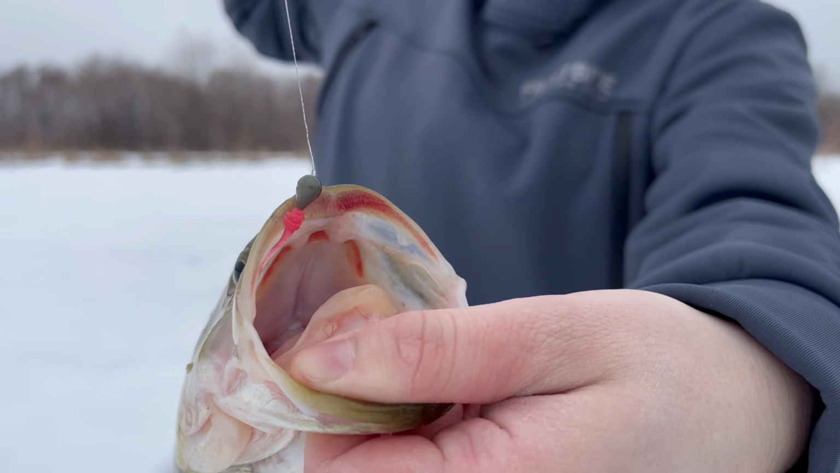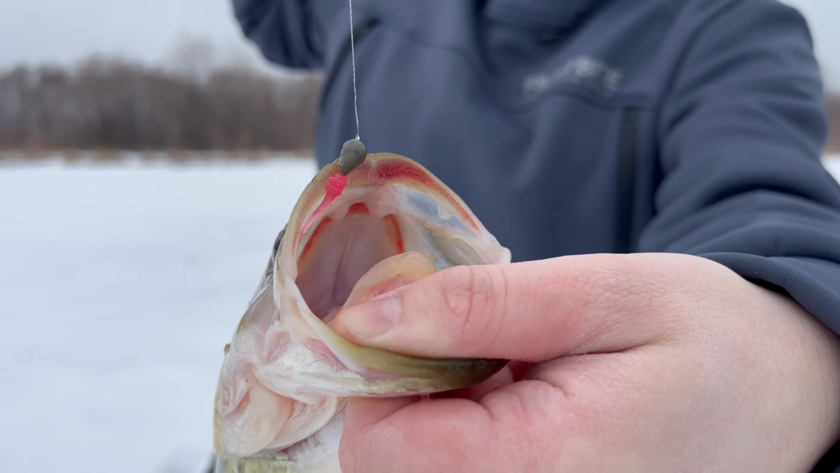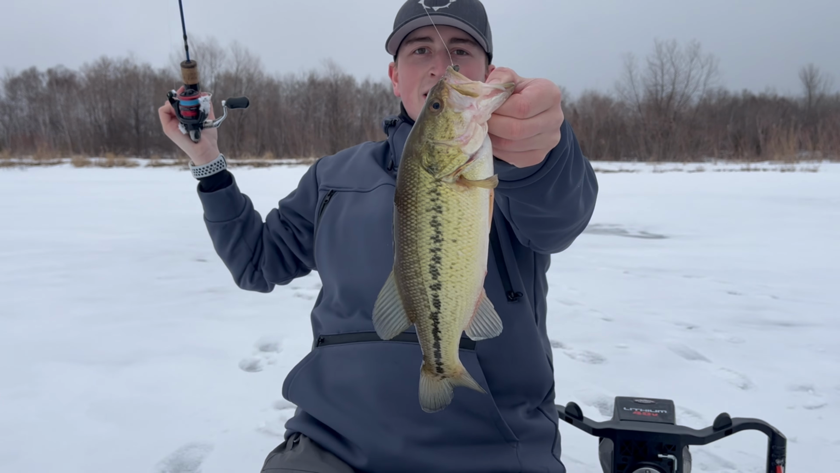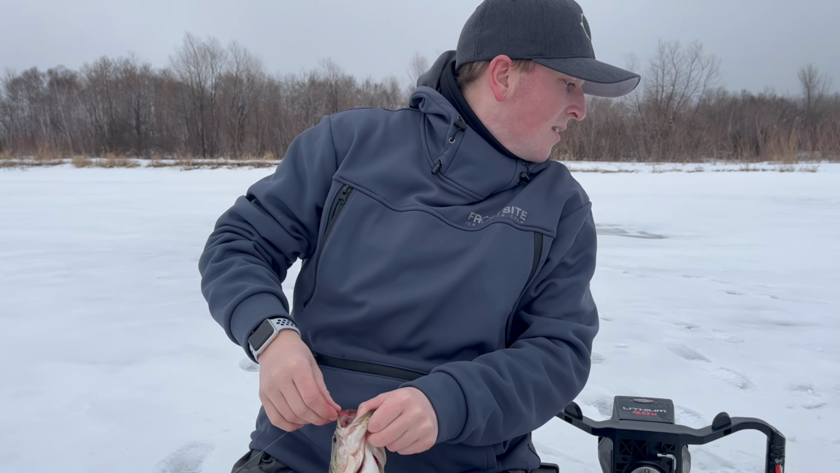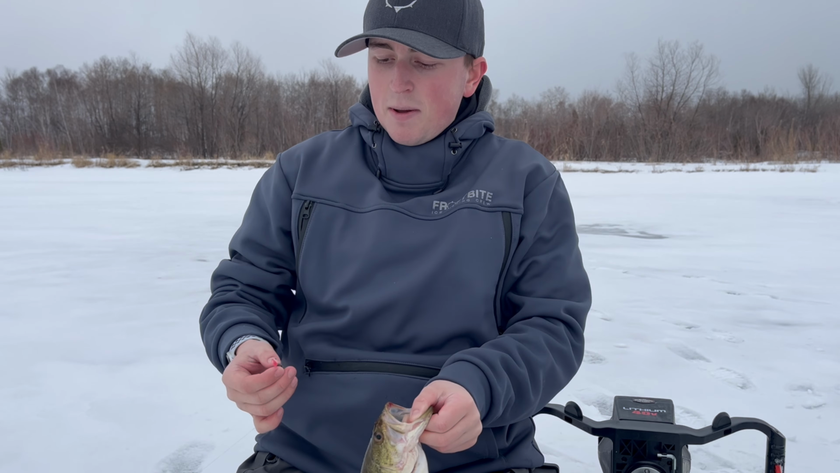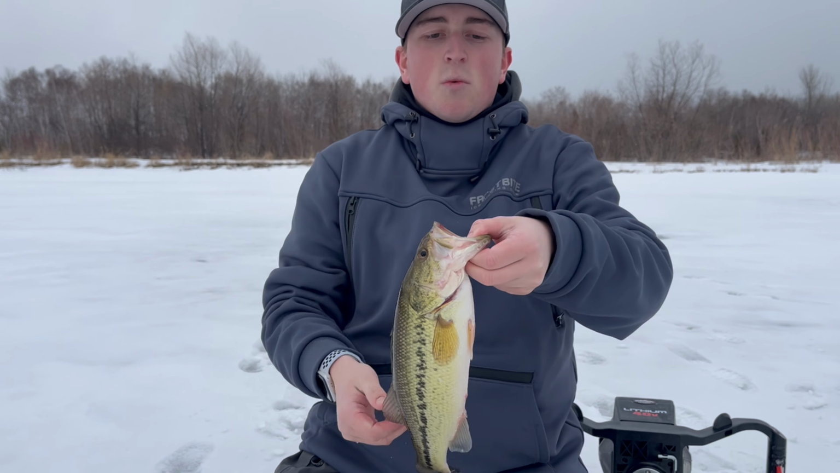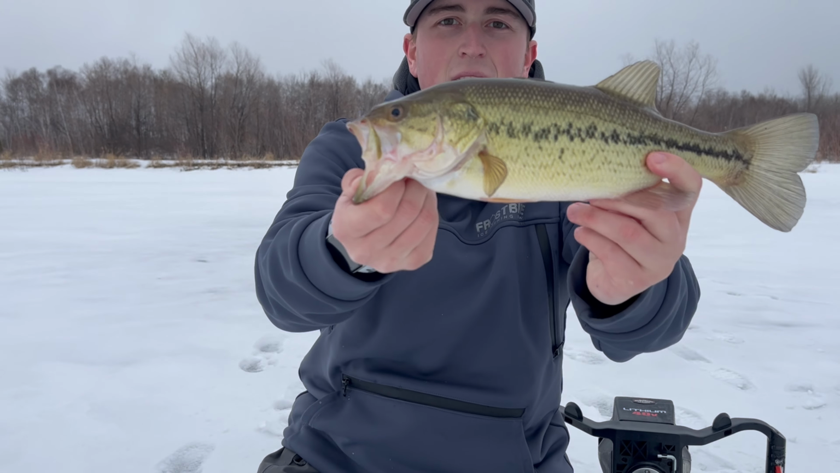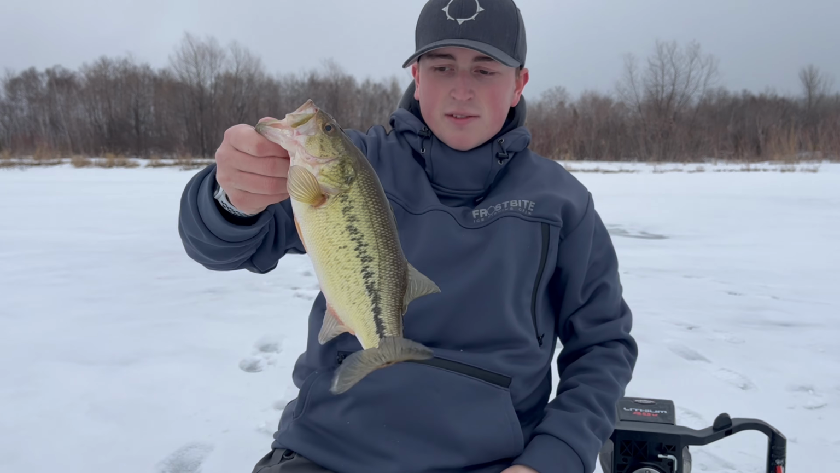What we got there is a little Frostbite 5mm tungsten jig in the bluegill color with a pink Indestructo spike. And what Eric's using is essentially the same. Oh, just shy. We'll take a double picture. Eric's using the same, just in white with a different color jig. But yeah, very nice largemouth bass. Eric, do you want to come film the release? Yeah. Very nice fish.